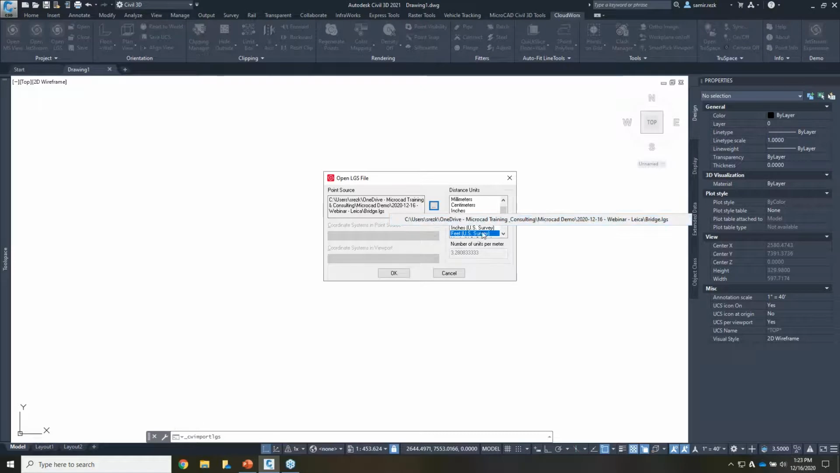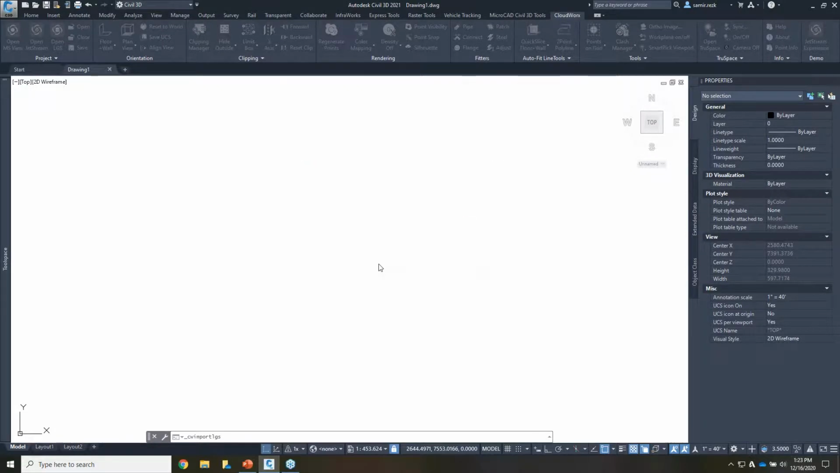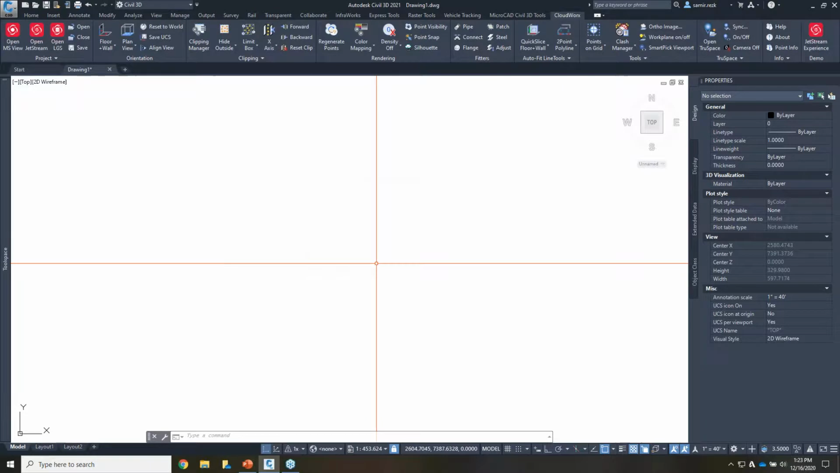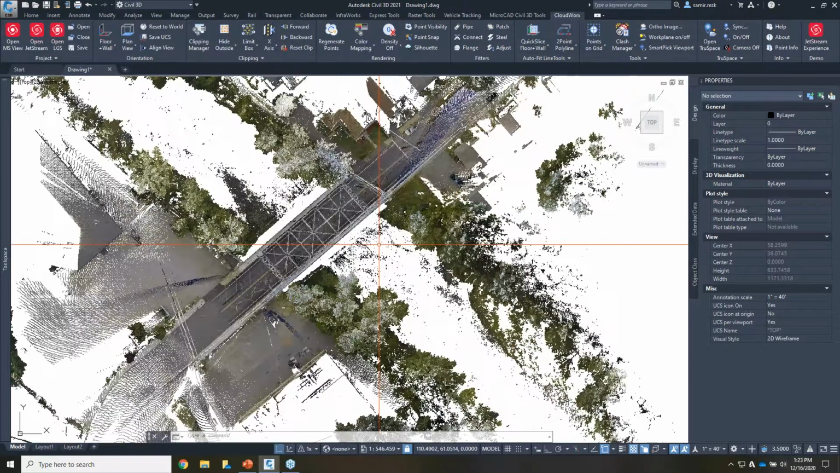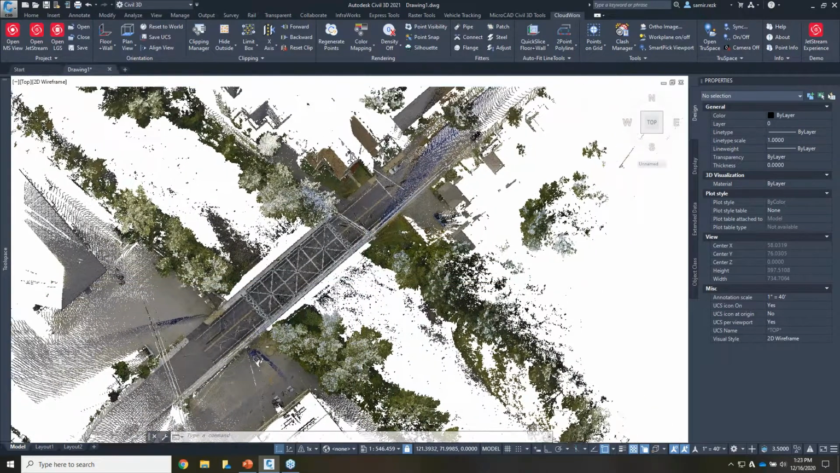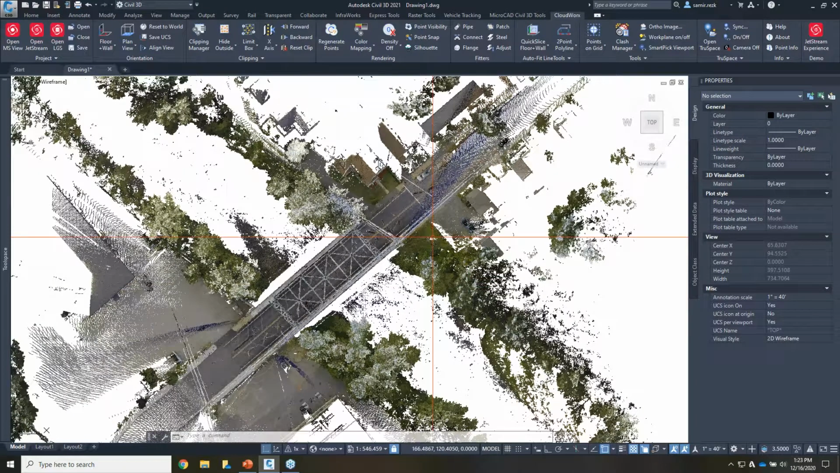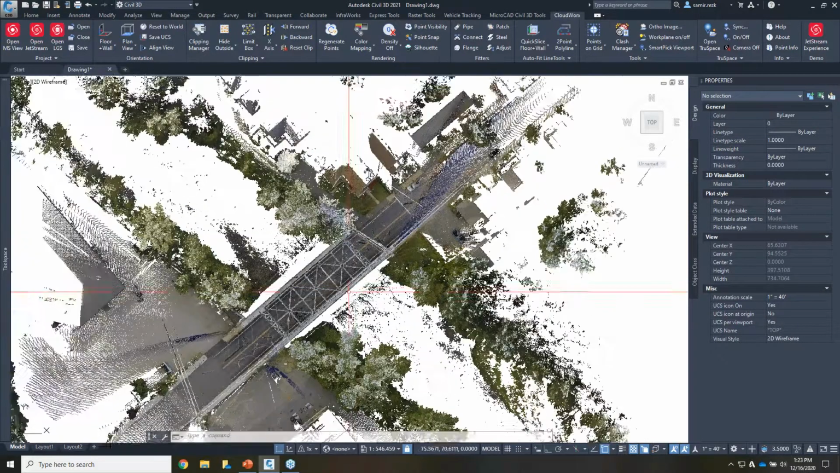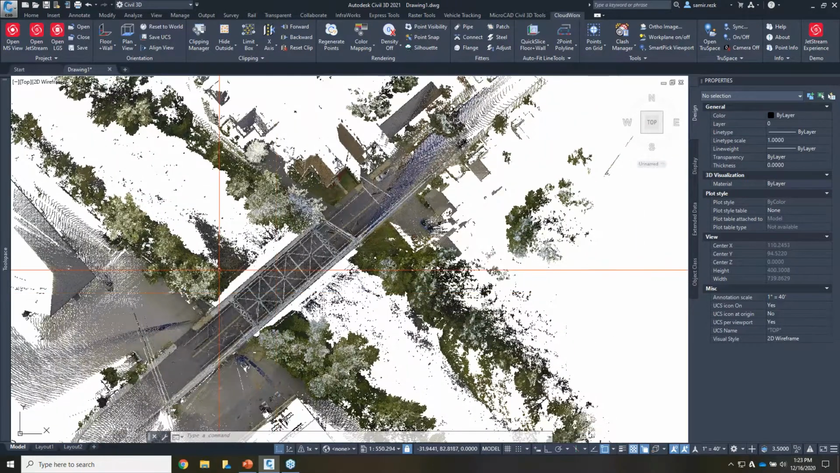And I'm going to bring it in as a US survey feet unit because that's what my drawing is in. Hit OK, and that should show up. Just like that, it shows up for me. Very easy to navigate here. It doesn't regenerate every time you change your zoom level or navigation. It's very easy to work with.